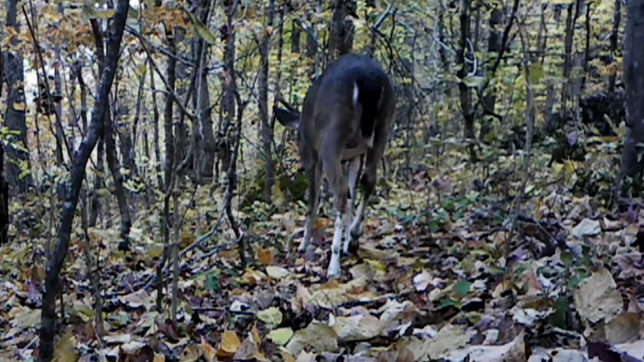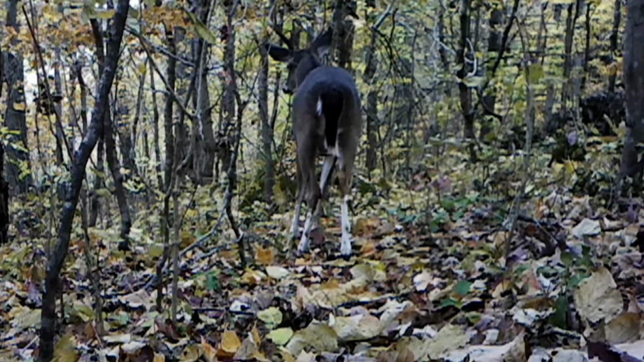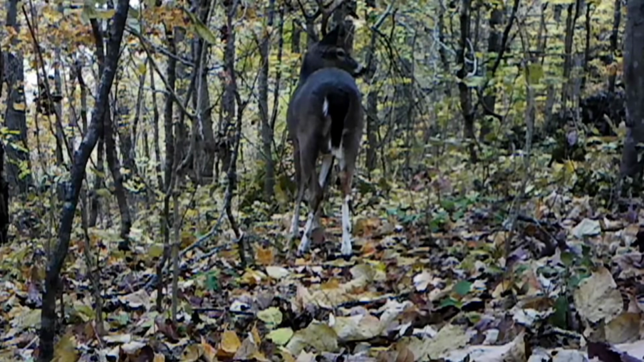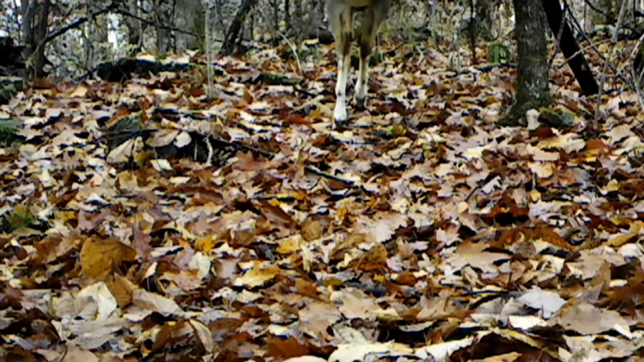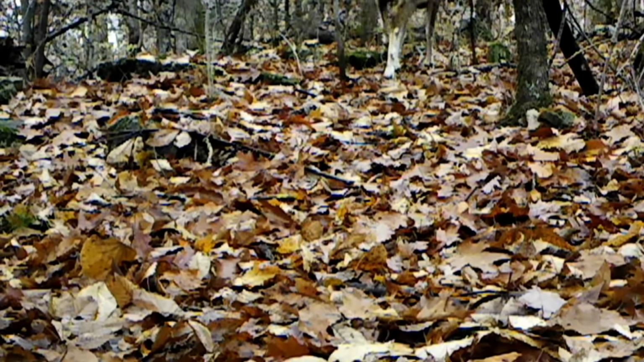Rare glimpse here of a life and death struggle on the ridge between two big bucks, really going at it. Rare capture. And here's what they call a piebald deer. I've caught it a couple of seasons. Ain't it pretty? But I haven't got one of the front of it yet, but it's a big old buck.